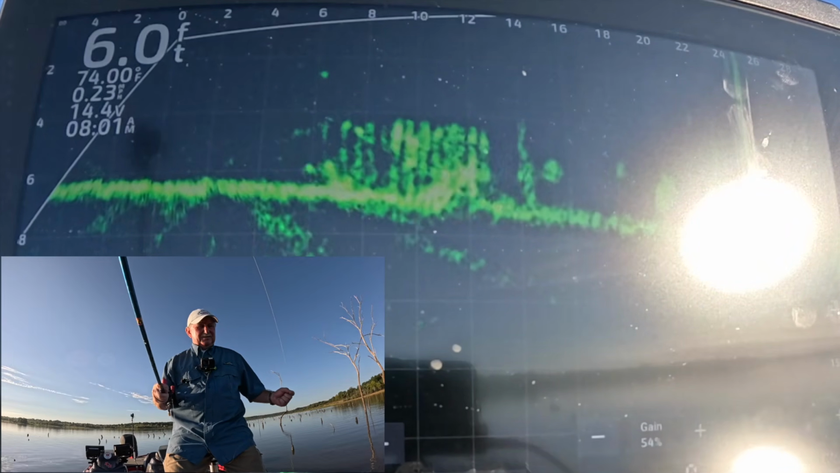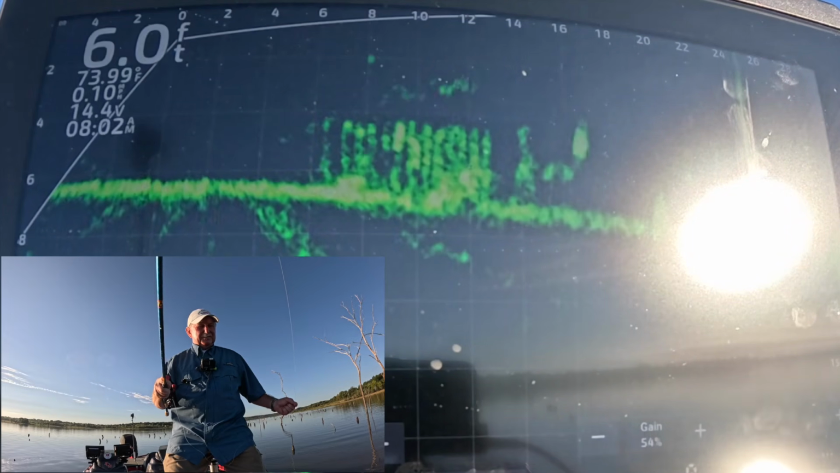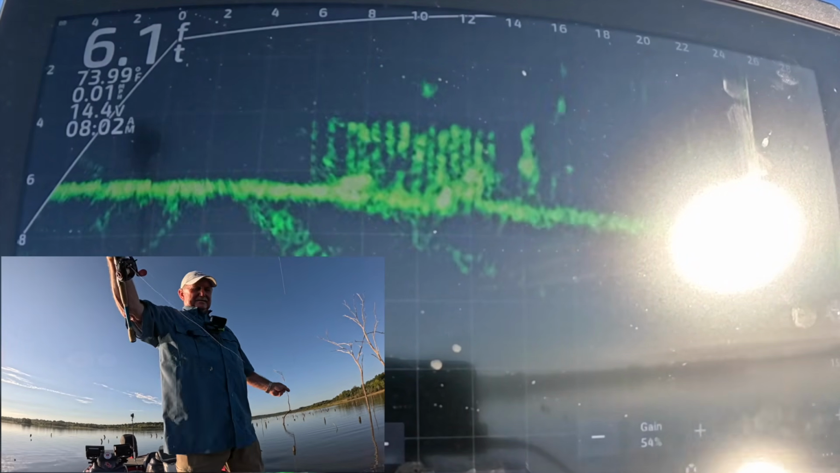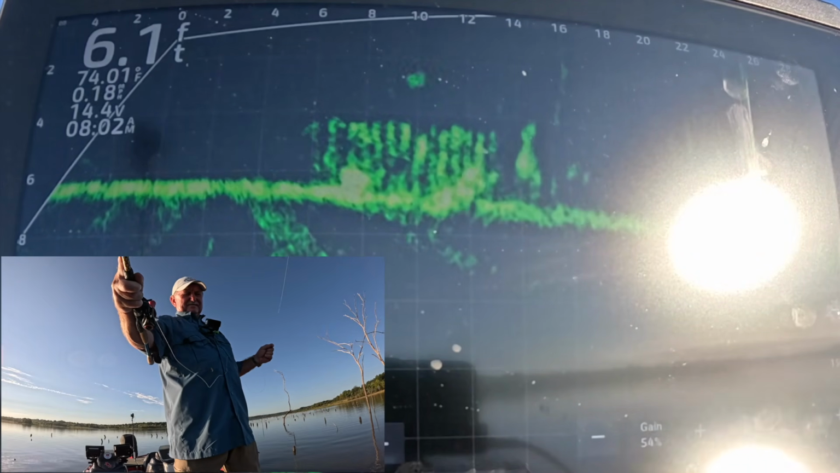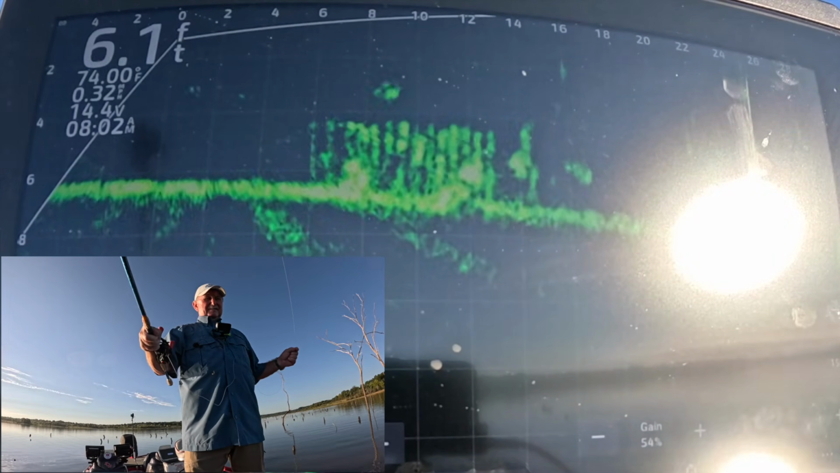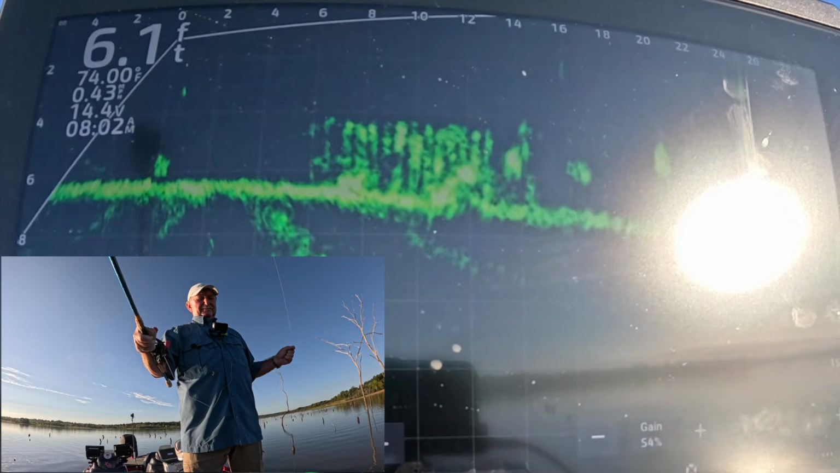It looks like there's one down close to the bottom right here on this edge of it. See that movement? I don't know if that's a crappie. Don't look much like a crappie. Head down, tail up. That looks like a fish right there to me, though.